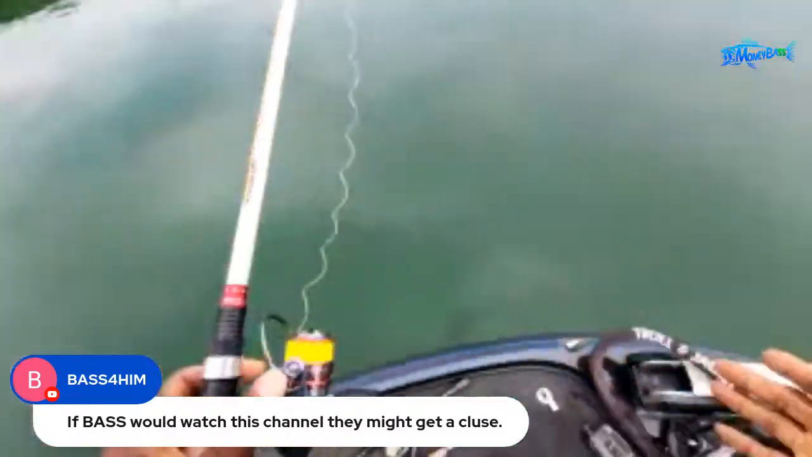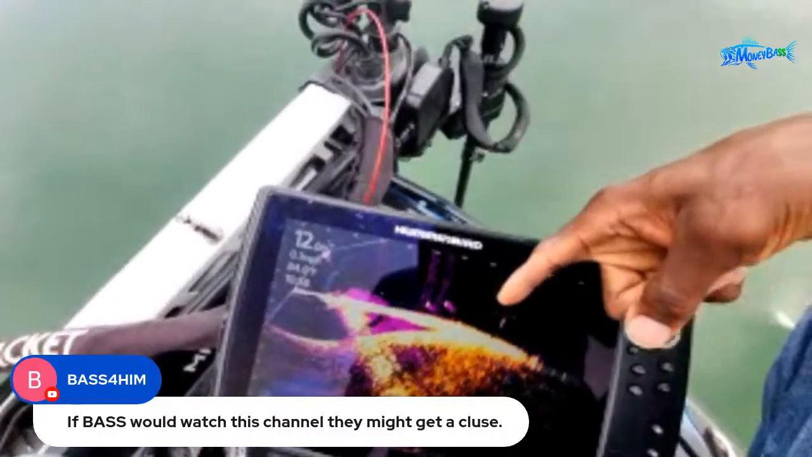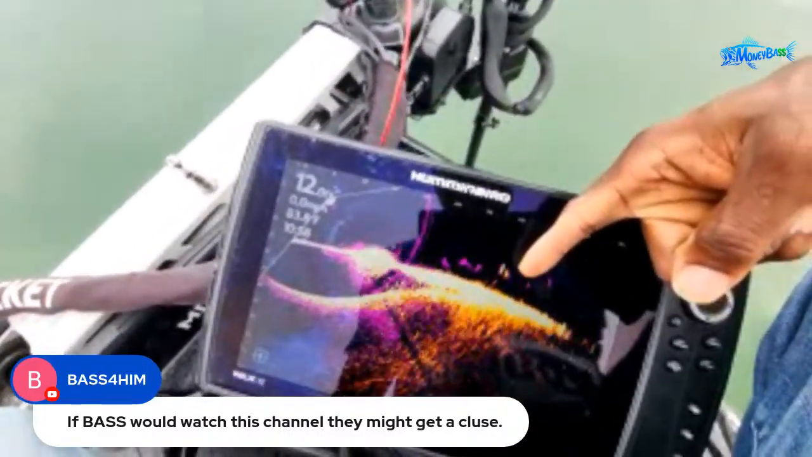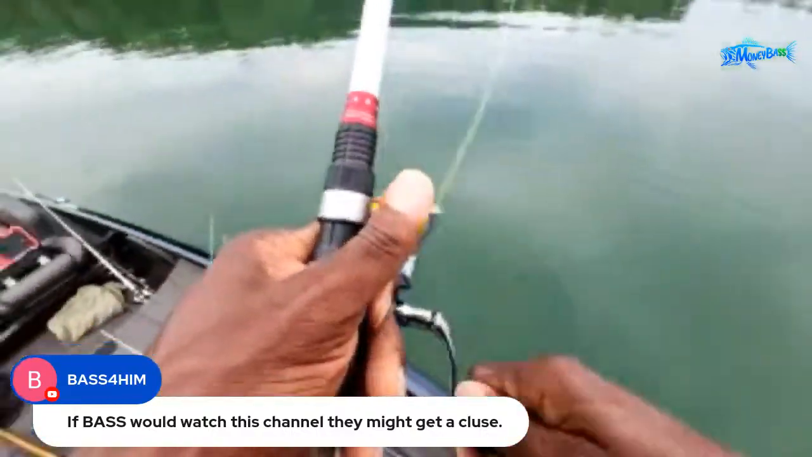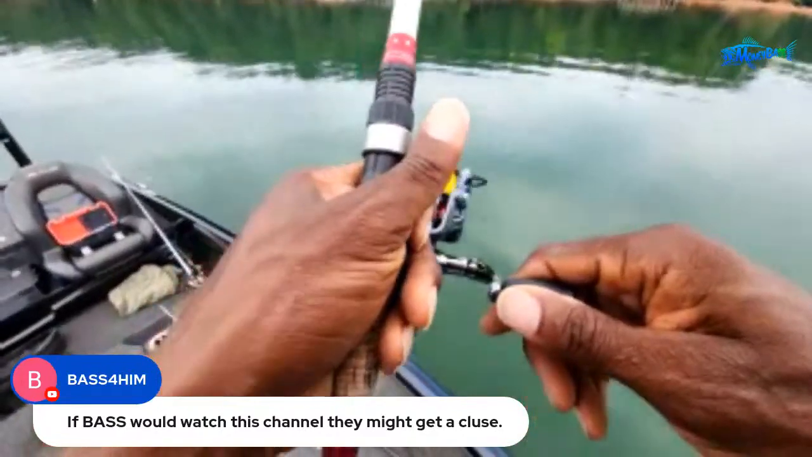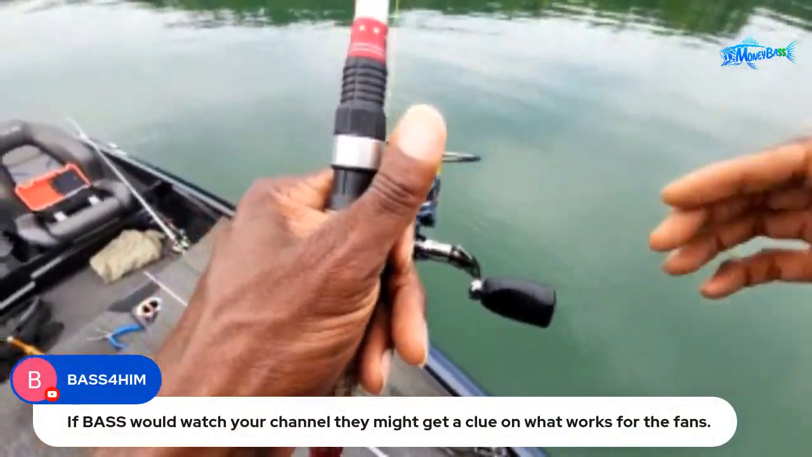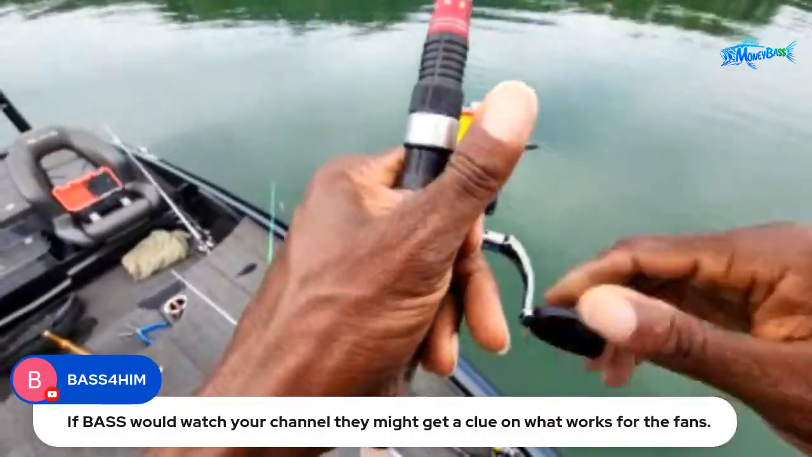And as you can see, I show what I'm seeing on my screen. Oh my goodness. Check it out, guys. They're still out there getting active. There they go. They're all lined up again. Can you guys see it? And it looks like they may have followed my bait down too. So let's see if I can get one of these fish to take it.